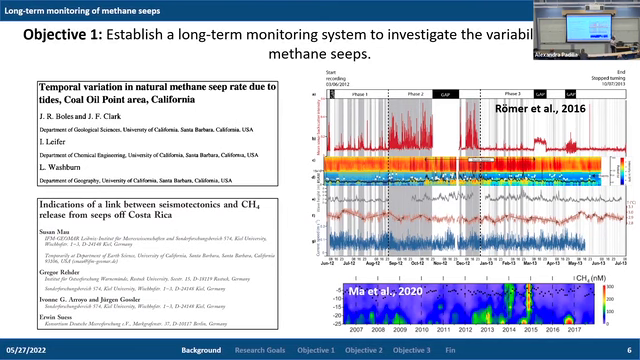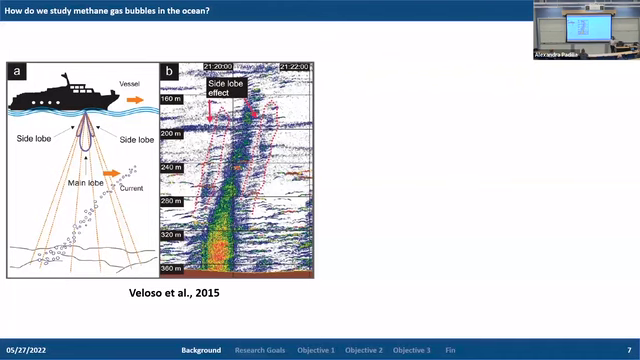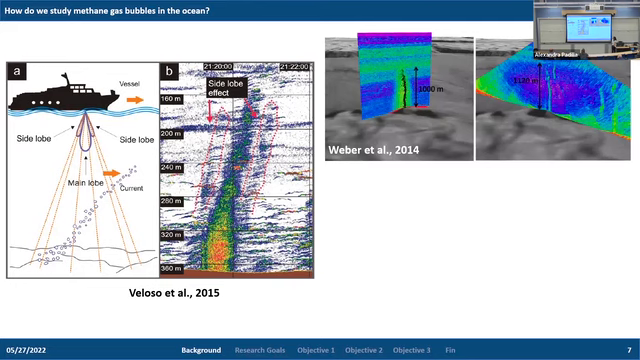And so objective 1 is focused on establishing a long-term monitoring system to investigate the variability of the natural methane seep sites itself. But how do we study methane bubbles in the ocean? We often use acoustic systems, and this is because acoustic systems take advantage of the large acoustic impedance contrast that exists between the gas within the bubble and the water column itself. And this is what allows bubbles to be excellent scatterers in the ocean. And so often we use different types of acoustic systems, such as single beam and multibeam echo sounders, because they allow us to map a very large distribution of these seep sites.